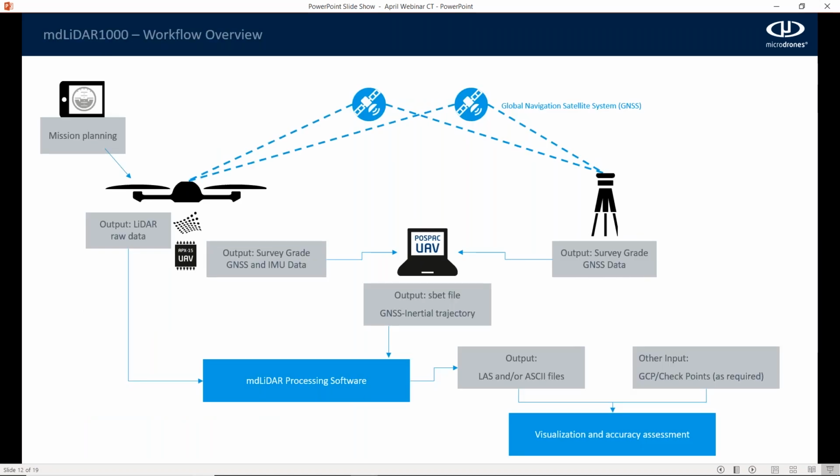The workflow for the MD Lidar 1000, or for any Lidar payload, is very similar to a direct georeferencing photogrammetry solution. Instead of getting an exterior orientation file, you're using what's called an SBET, or your whole trajectory. So the drone's recording a T04 file, your base station's recording a RINEX or a T02 file. You then marry those two together in POSPAC UAV to get your SBET, or your trajectory. And that is, all the time, the entire flight, knowing the northing, easting, elevation at a specific time interval, as well as your omega phi kappa angles.